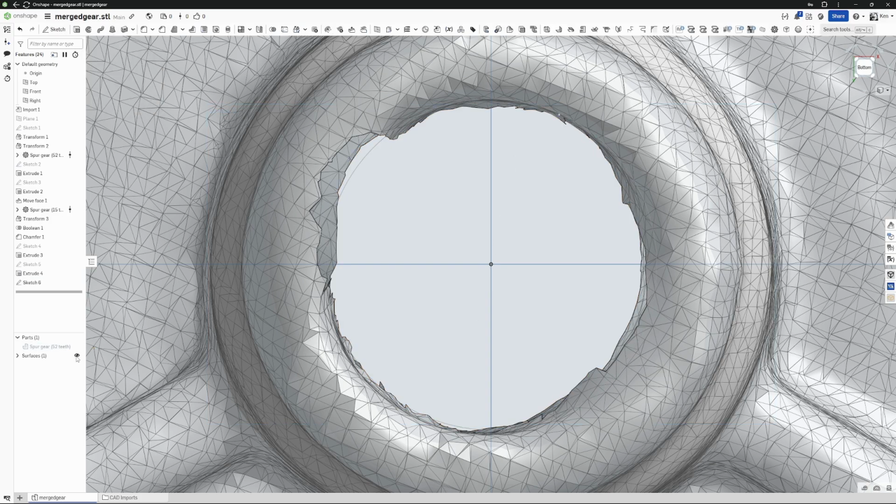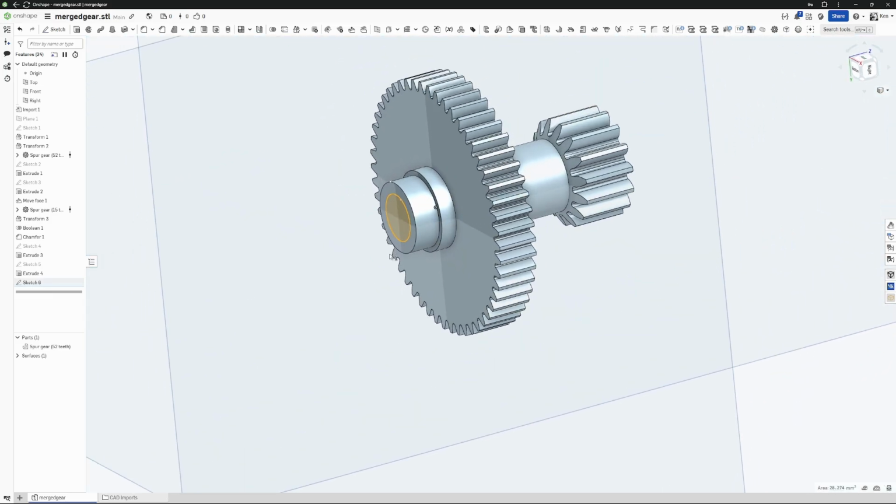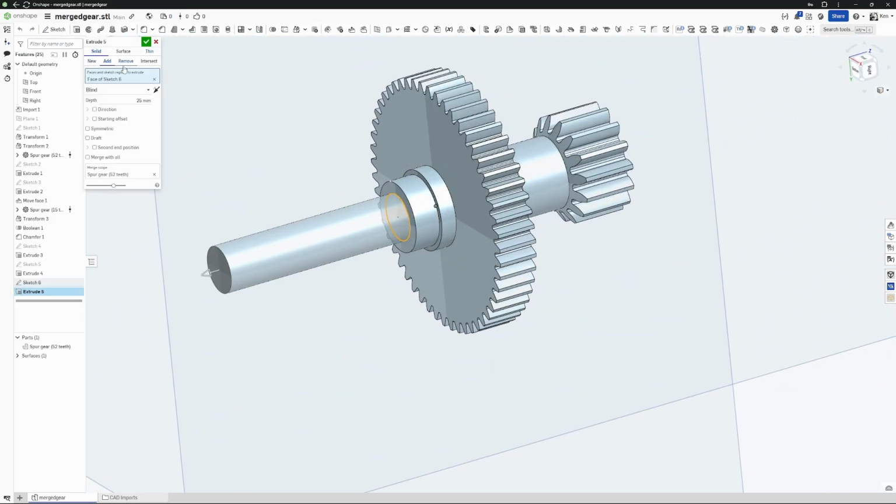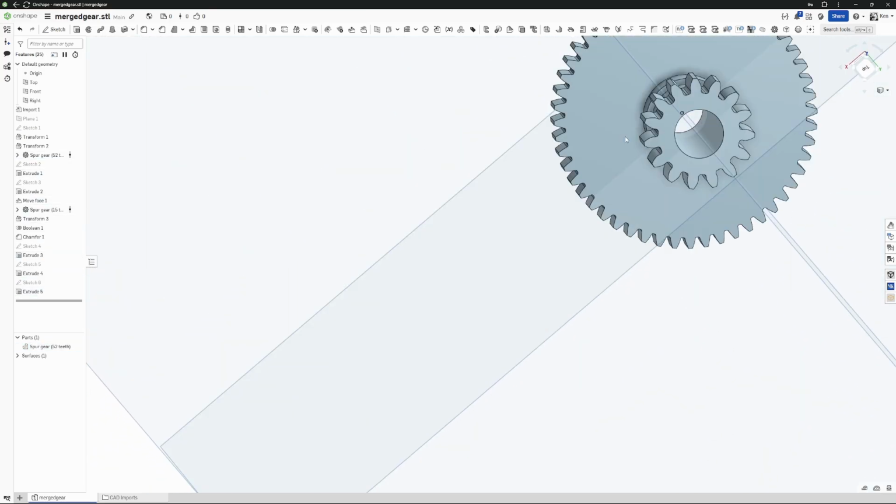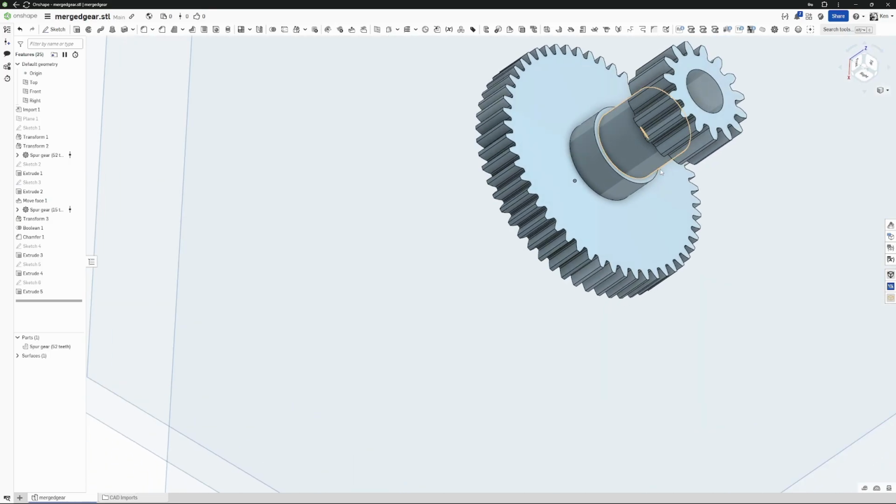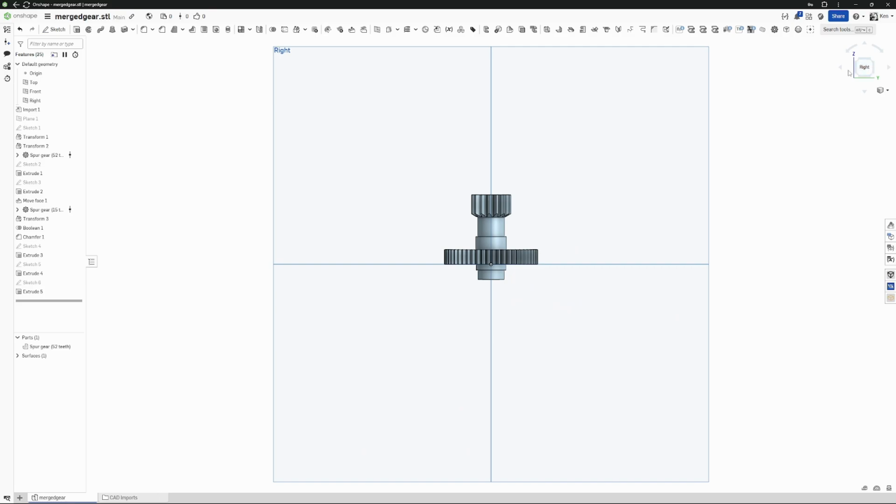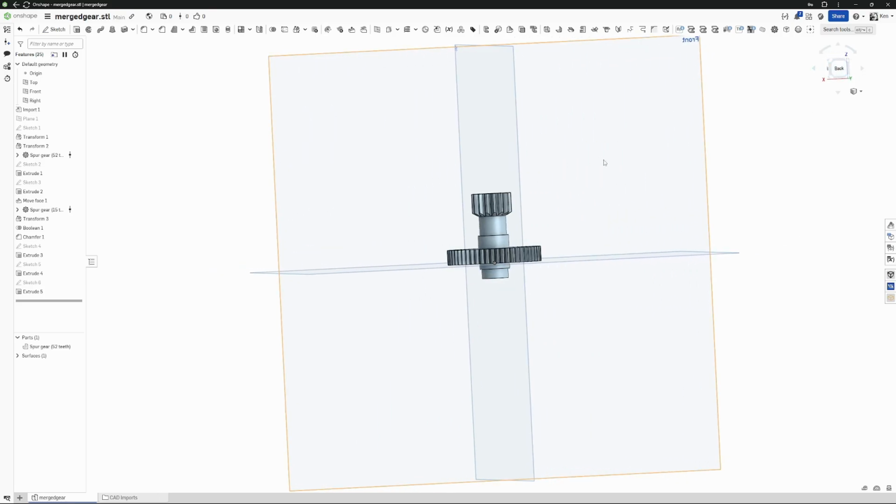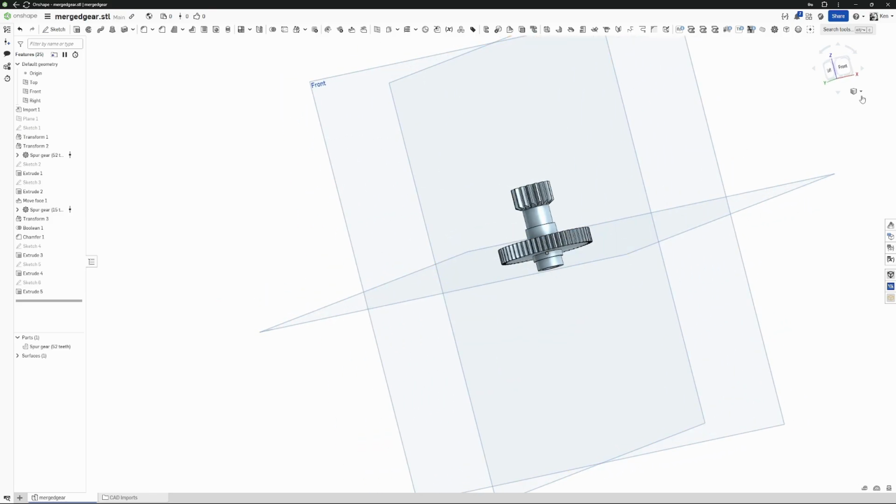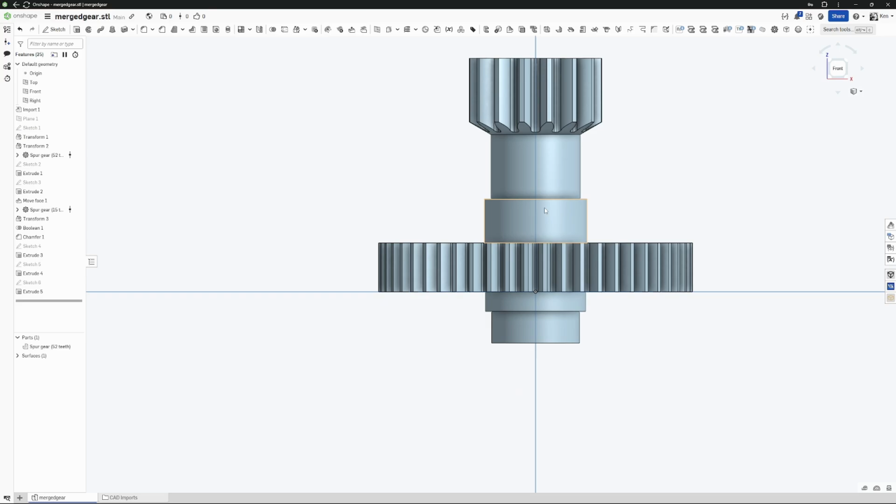So now I'm going to hide my scan. And for this feature right here, I'm going to do an extrude, remove, and I'm going to do up to the face of this gear here. And that's just going to say remove all the way through. So now we have a pretty good reference model. Let's go and realign this here. Missed my CAD mouse. What I mean by that is I lost my CAD mouse.